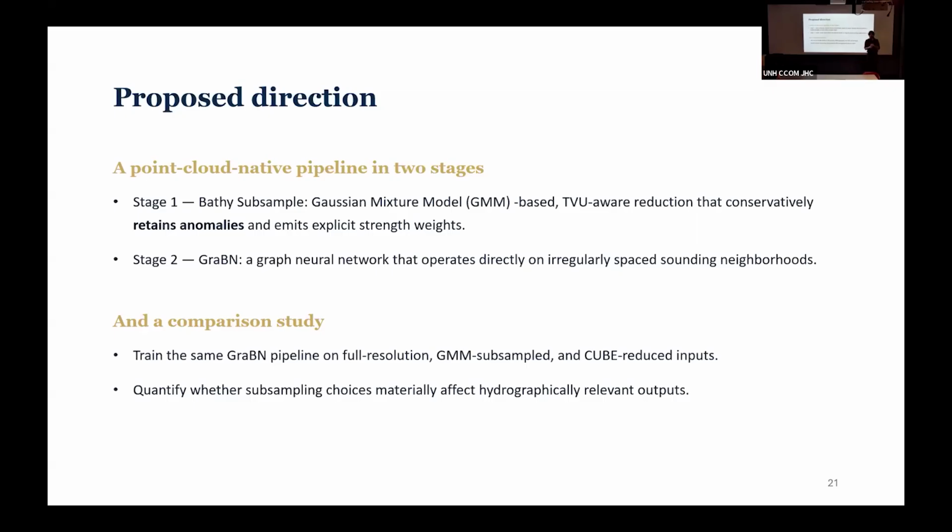We're not trying to justify keeping points, we're trying to justify removing them. So here's what we worry about with safety of navigation. We want to keep those anomaly points. We don't want to remove the weird points, because the weird points can be either noise, and most of the time it is noise, or they can be hazards.